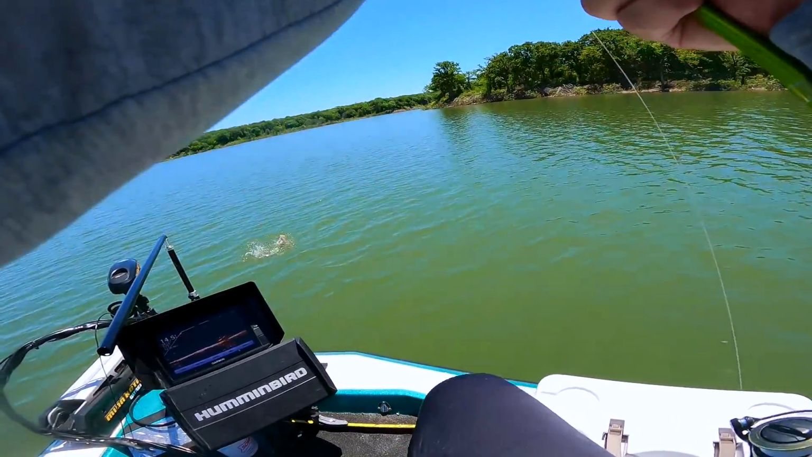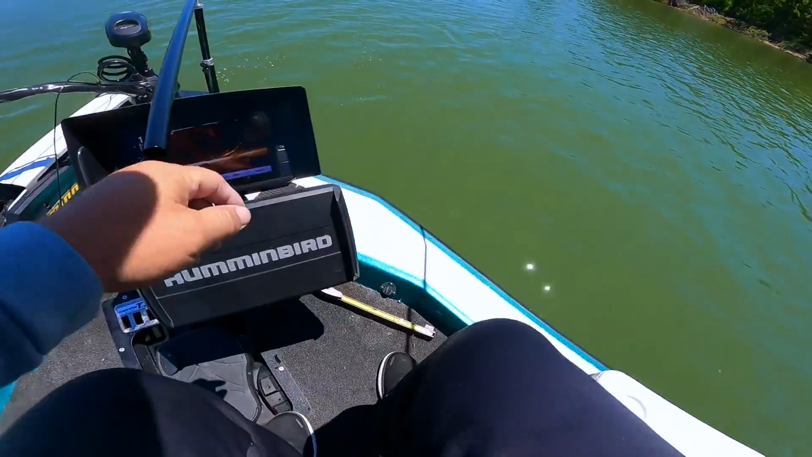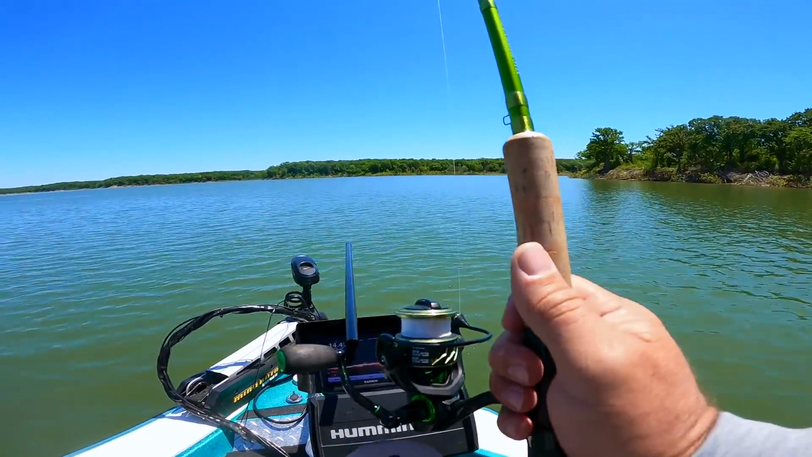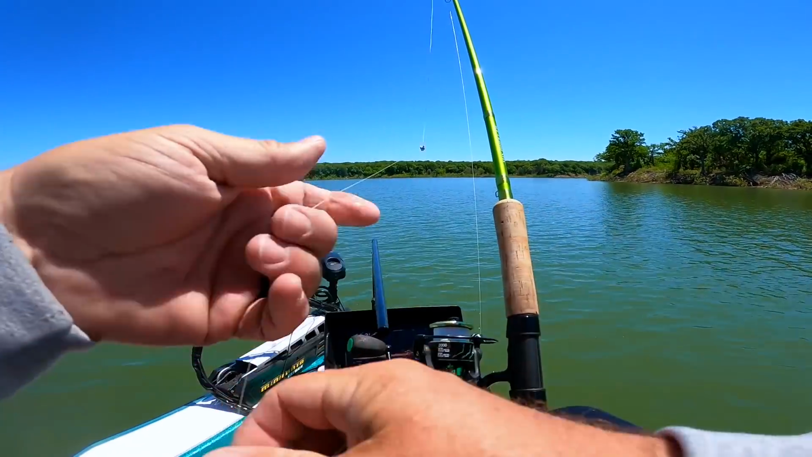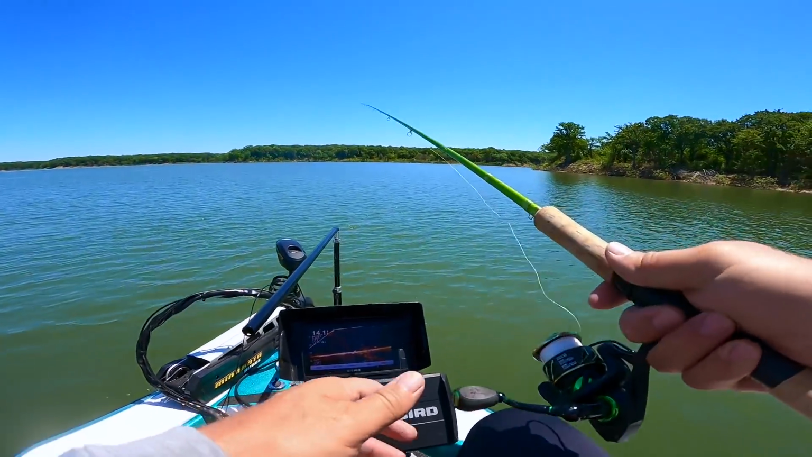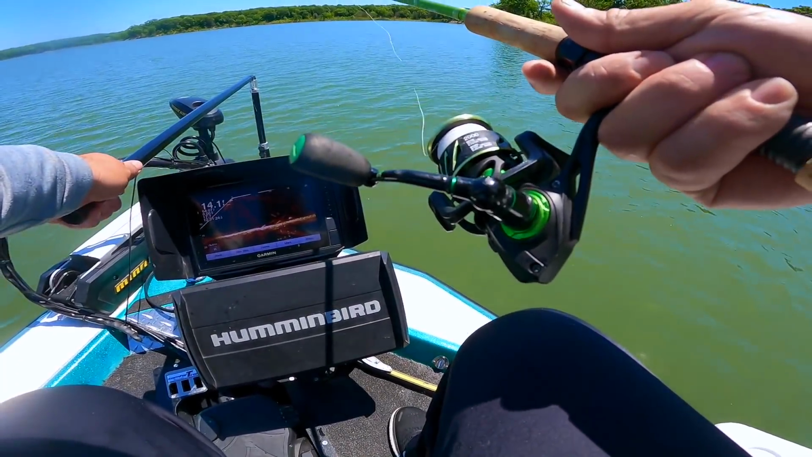I may barely have him. Oh, he's big. Oh, he came off. Look at him. Oh, man. I knew he barely had it because he looked at it way, way too long. And he was like, I'm not sure. And then finally, he grabbed it, but I knew he had it from the back. Dadgummit. And I got no net, so it wasn't going to have any help.